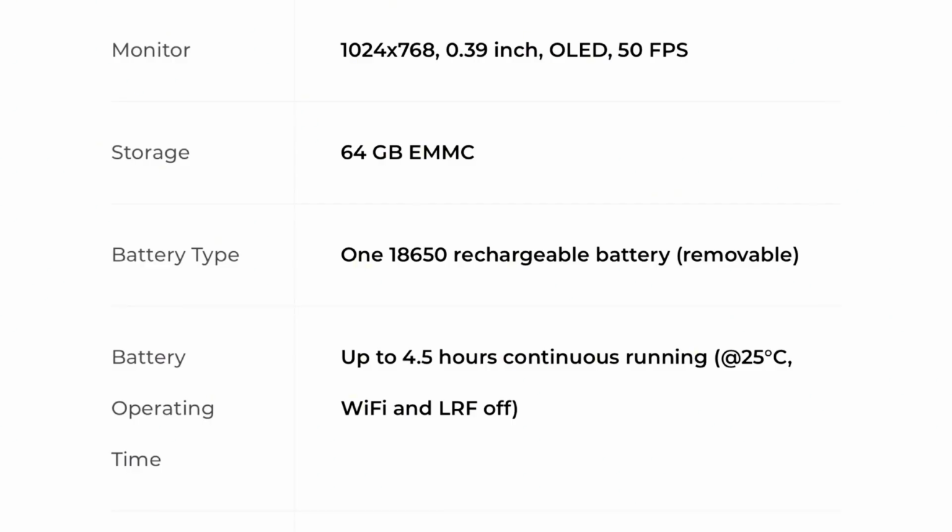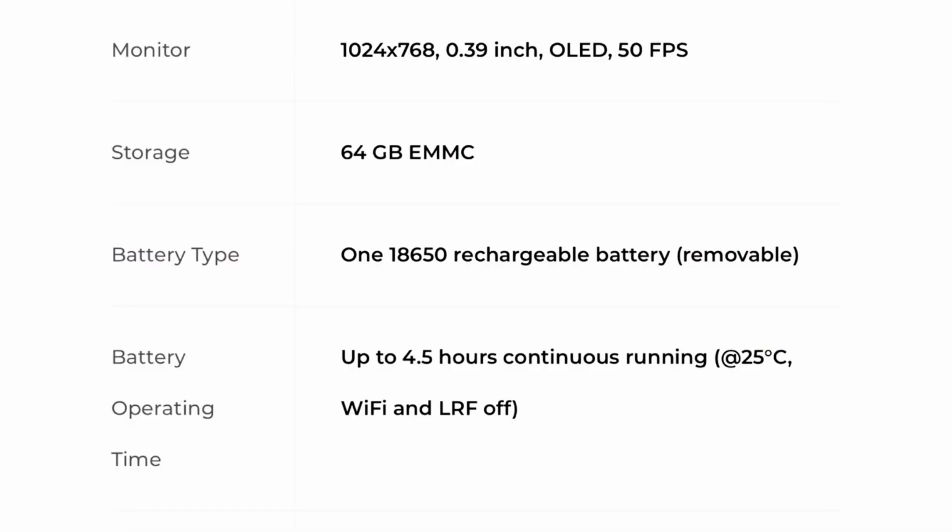It does have an internal storage of 64 gigabytes. The battery type, it takes one rechargeable and removable 18650. As I showed you guys there, it does come with 2 of them in the box, charger, everything you need. Operating time is up to 4.5 hours continuous runtime at approximately 25 degrees Celsius with the Wi-Fi and LRF off. So both of those, something to be mindful of.